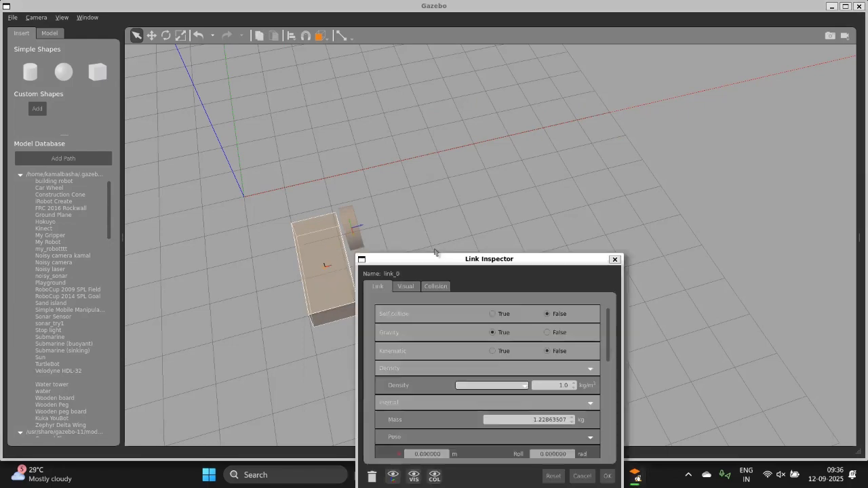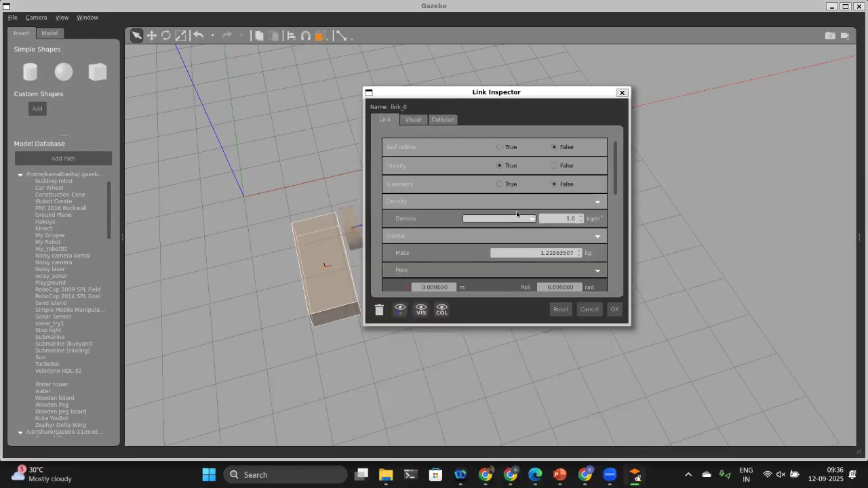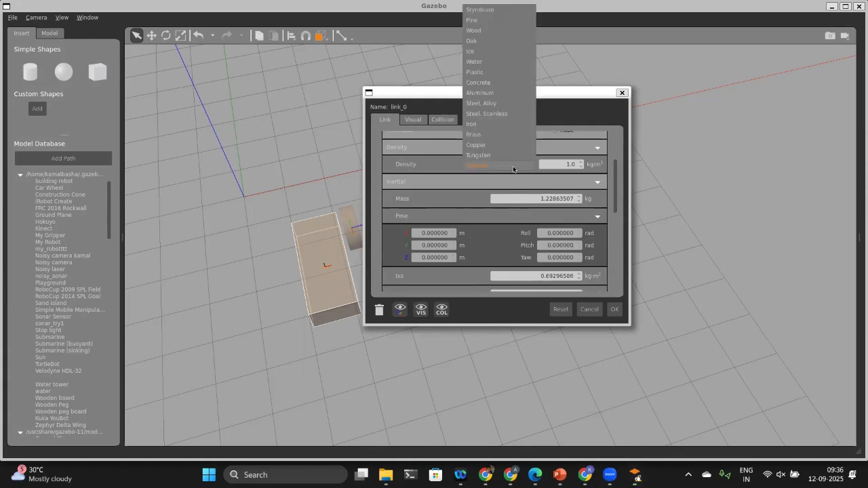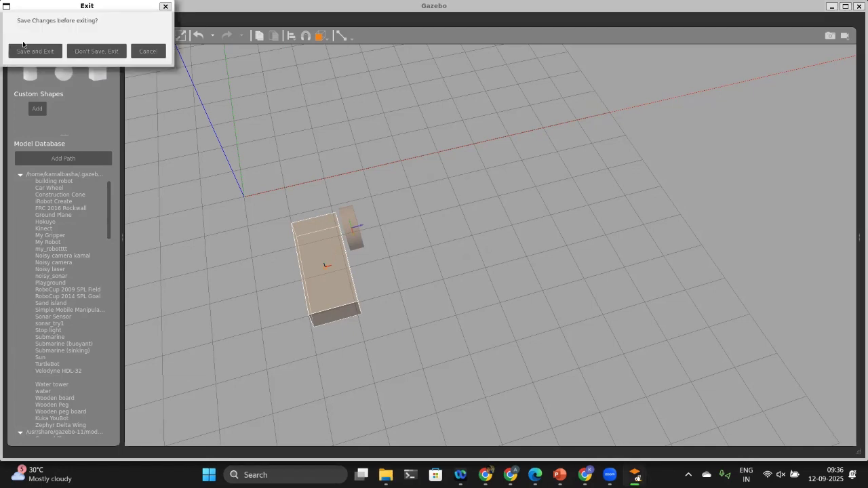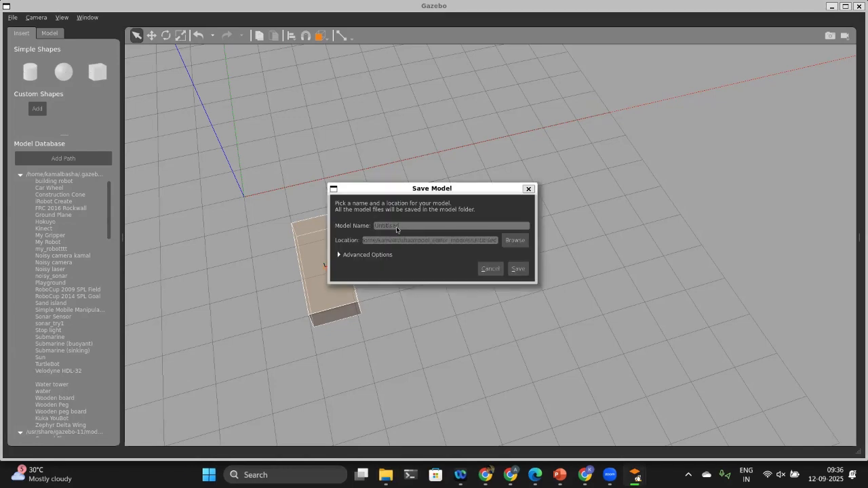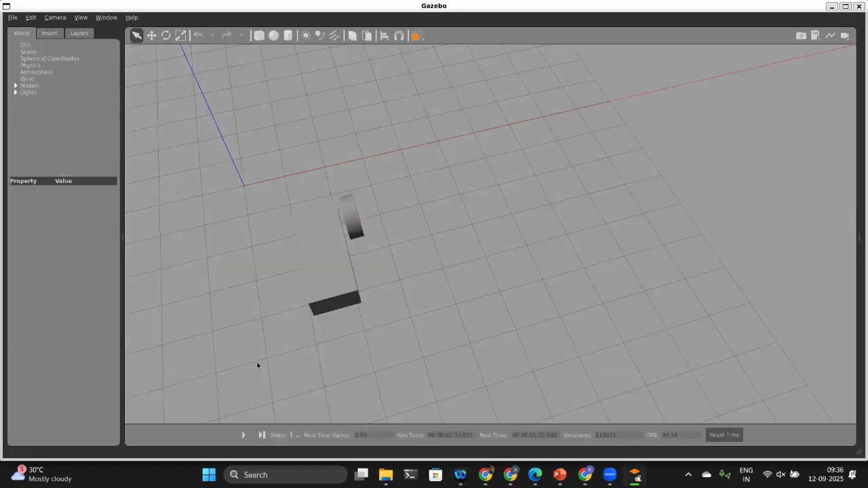Then you can adjust the material. For example, in the density, you can choose what material you want, iron or brass or aluminum. These parameters are there in Gazebo. You can explore, and then you need to save the model. Then you can fix the physics parameters like kinematics, and then you can start the simulation. But this will not work because I didn't fix the four wheels.